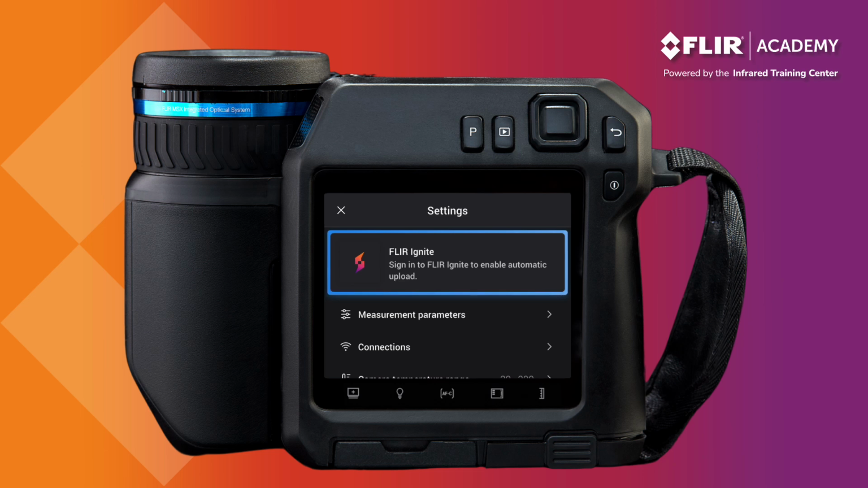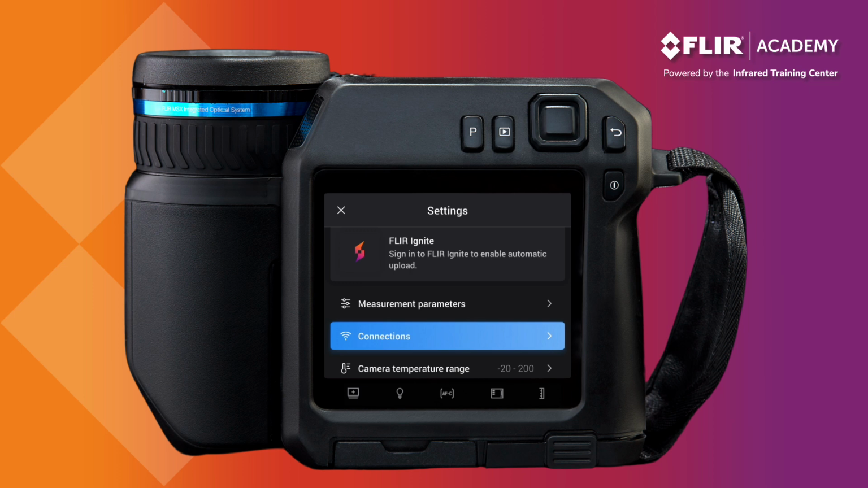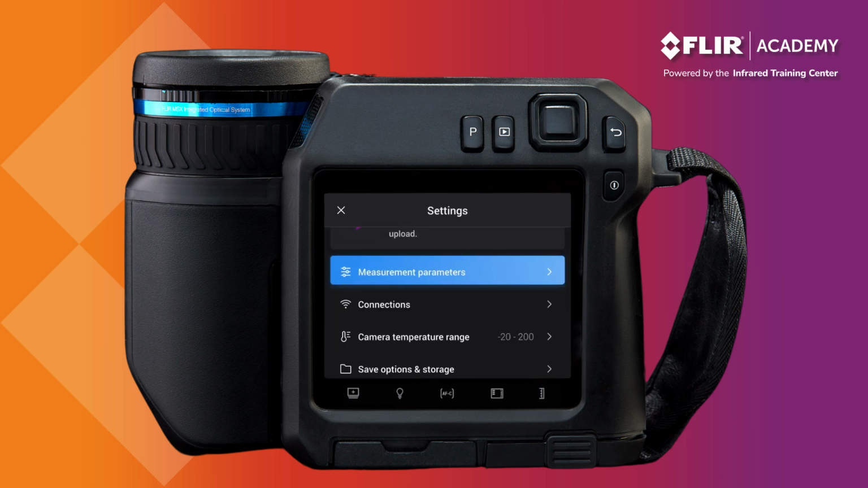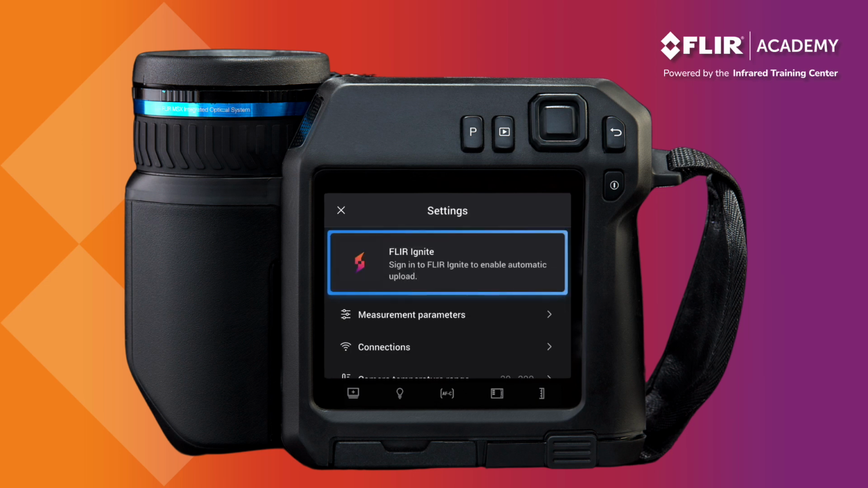Now that we have an Ignite account set up, the next step is to connect your thermal imager to a Wi-Fi network. This will allow us to sign in to Ignite and start syncing our images. To connect your thermal imager to Wi-Fi, go to Settings and select Connections. Turn on Wi-Fi and select an appropriate network. Remember, you'll need your network key or password. Once connected, navigate back to the main settings menu where you can sign into Ignite and pair the thermal imager to your account.